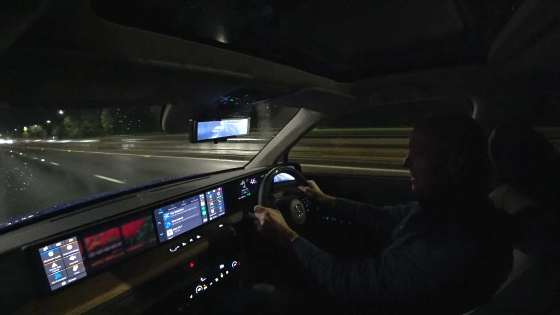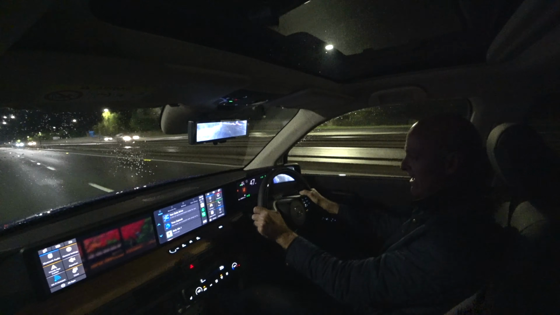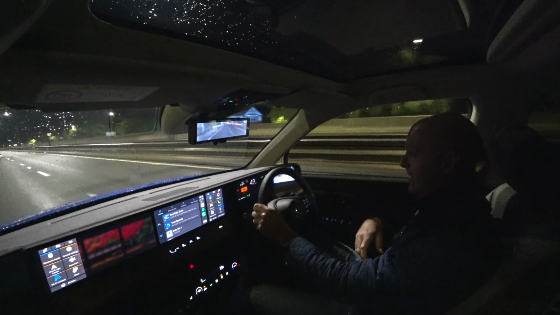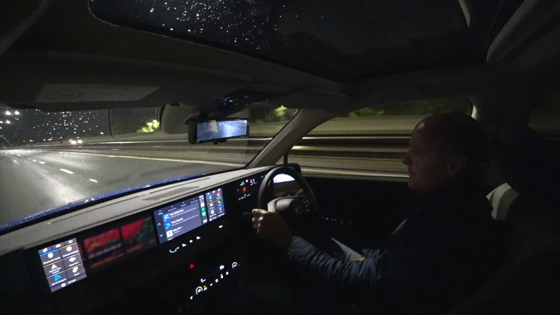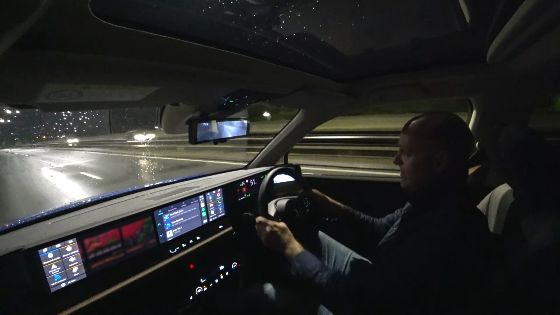So we're in a 50 zone. We're doing 46 miles an hour, and actually it thought I was going to go over the white line, so it just took the steering wheel over, which is interesting. Let's see if it does that again. Yeah, it does. So it knows, and it wants to pull me back. Okay, so that's good. So that works.